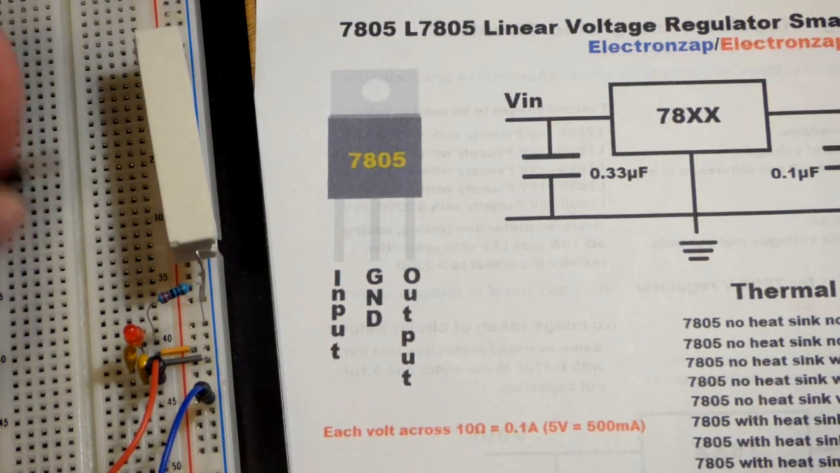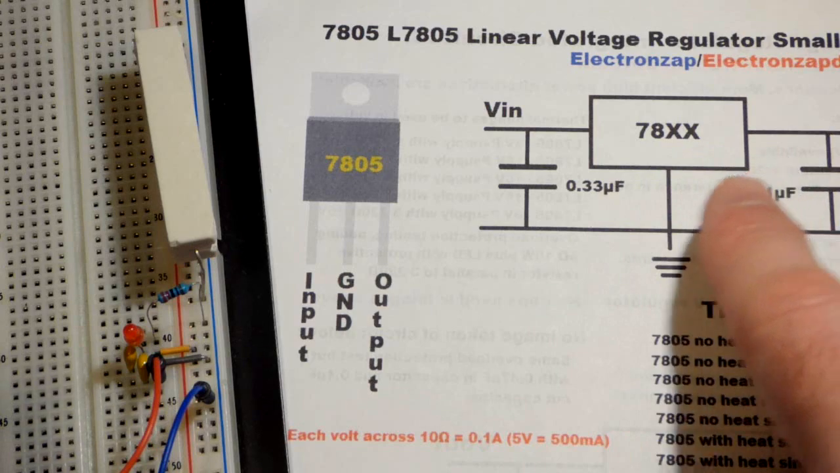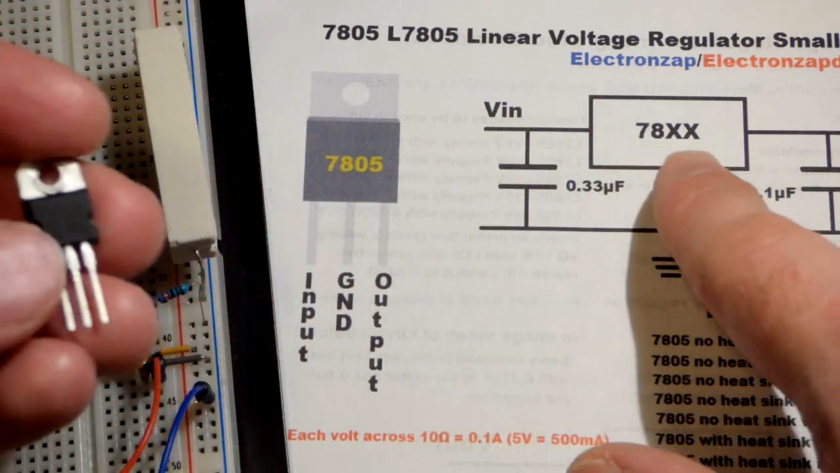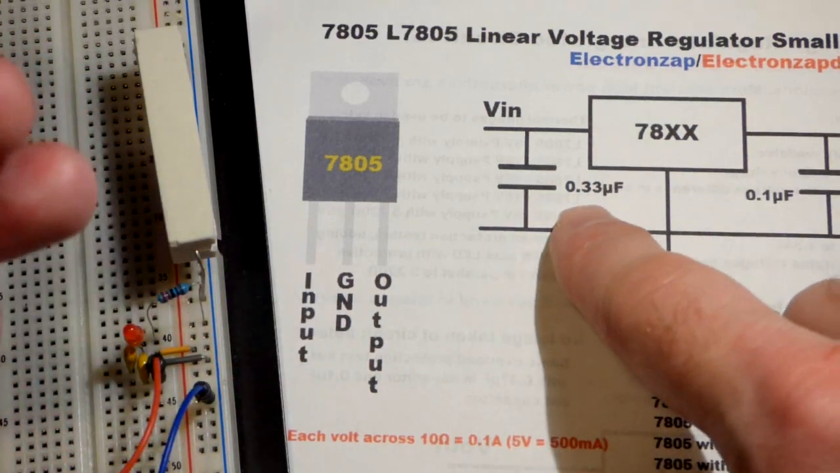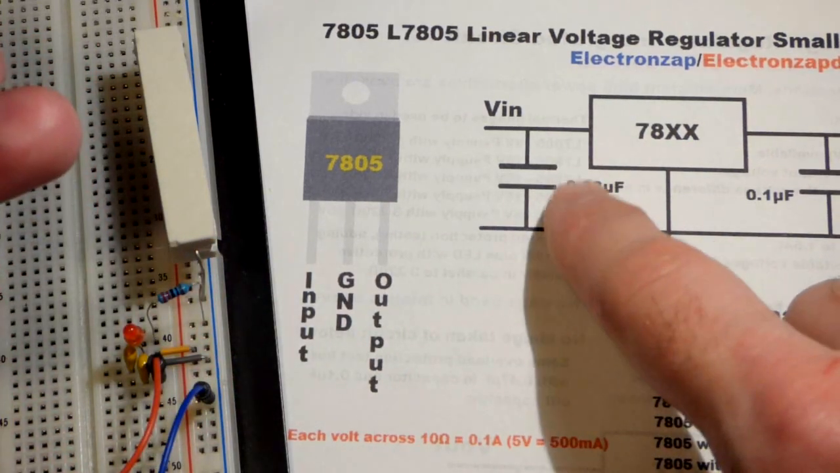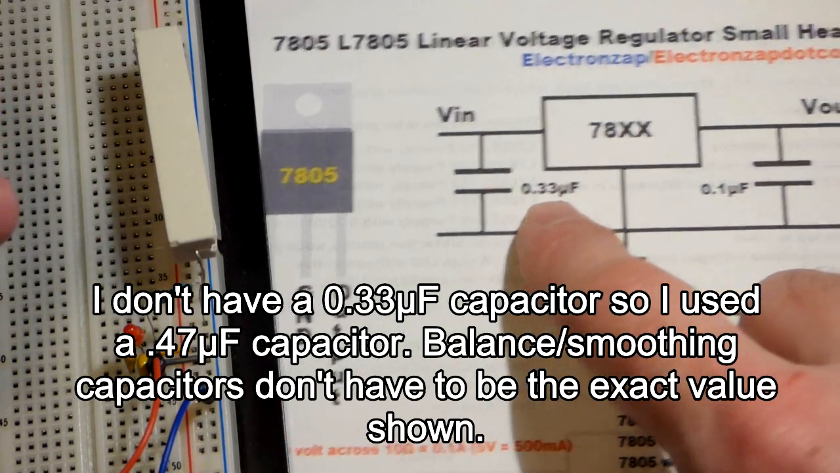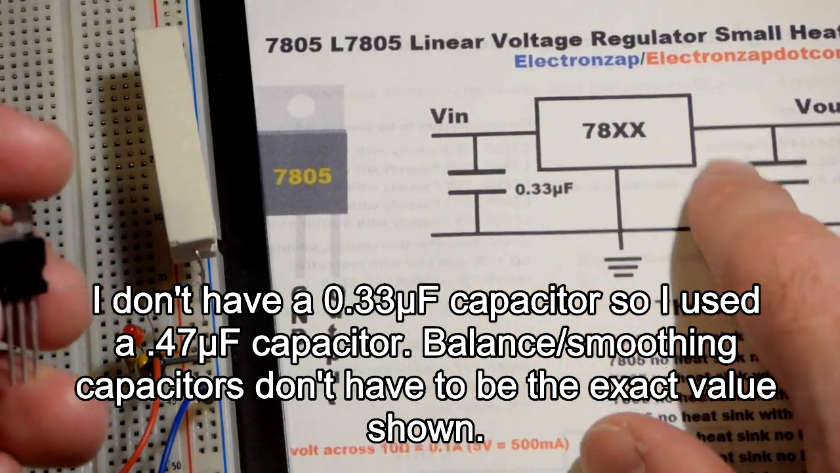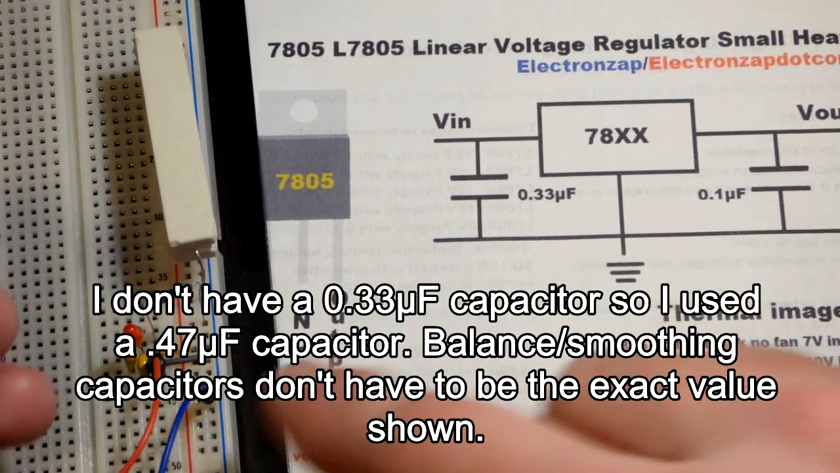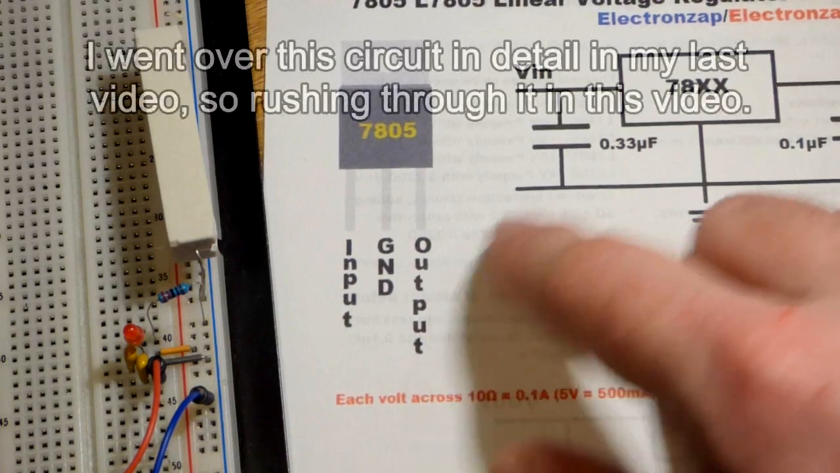So now the circuit we're going to use, it's already put together. I went over this in the last video. We had the basic schematic for the 78 series, and so this is 05 for 5 volt output. We have, actually it's a 0.47 microfarad, but it doesn't really matter the exact value. The data sheet shows 0.33 microfarad at the input and 0.1 microfarad at the output. So I have two capacitors there. This one's slightly higher, but it doesn't really matter. It will do the same thing.